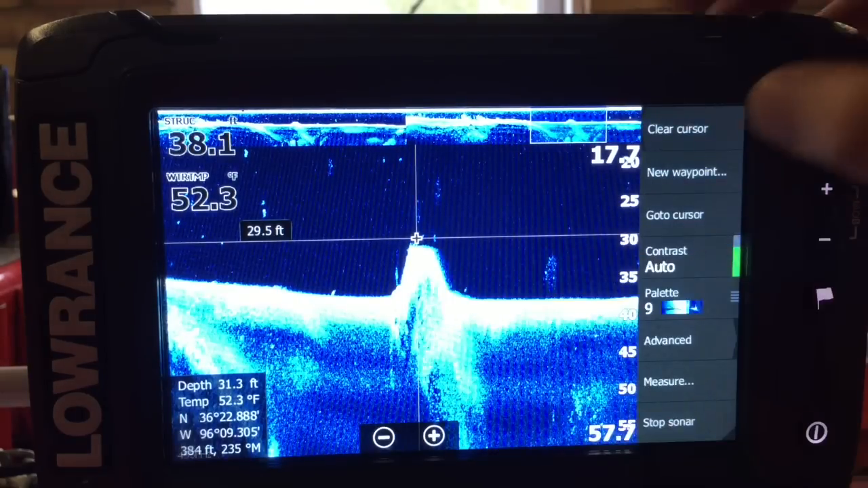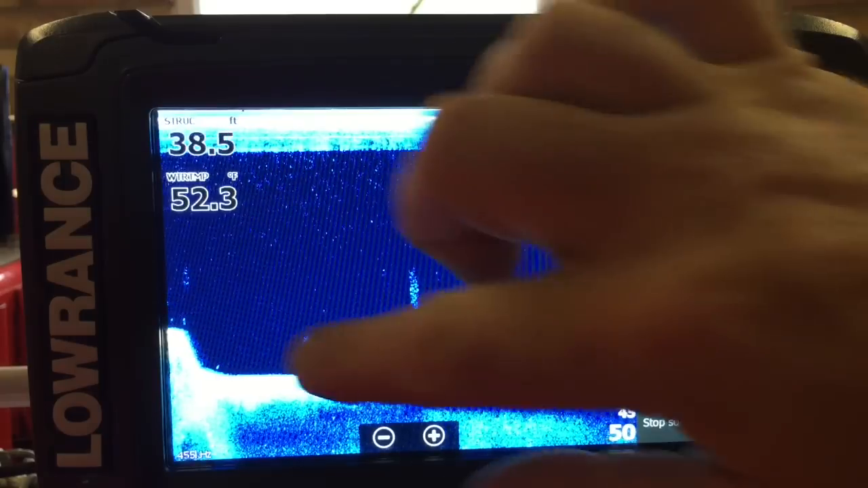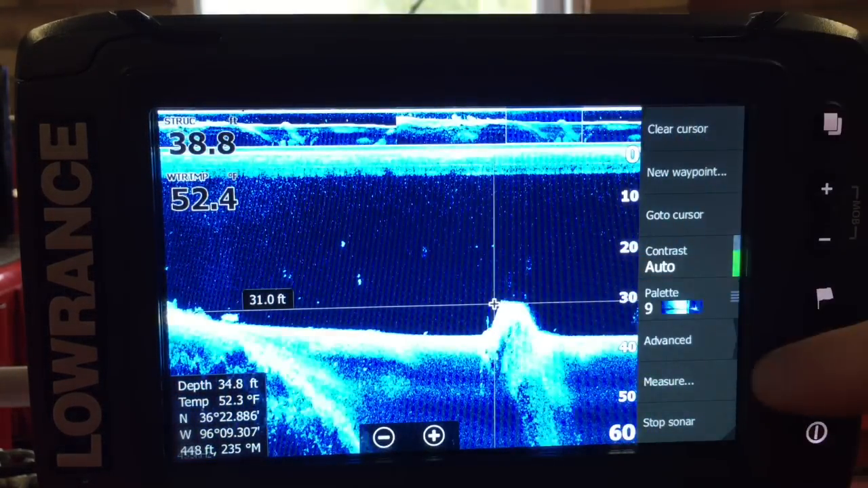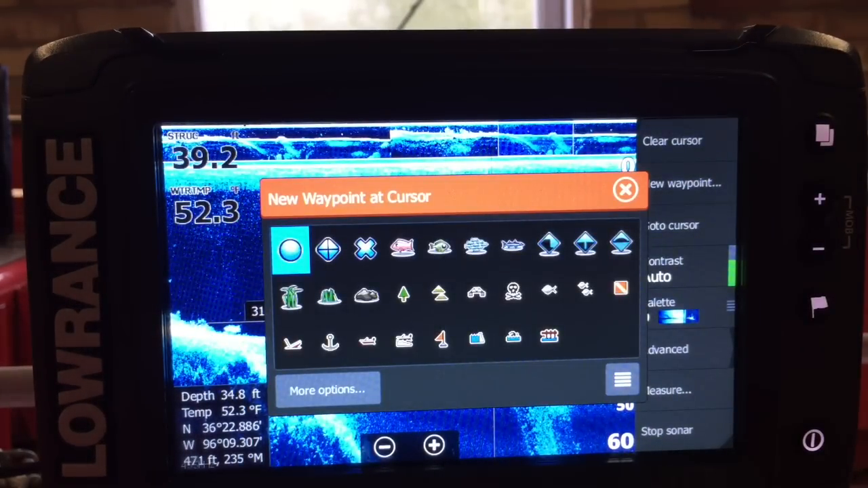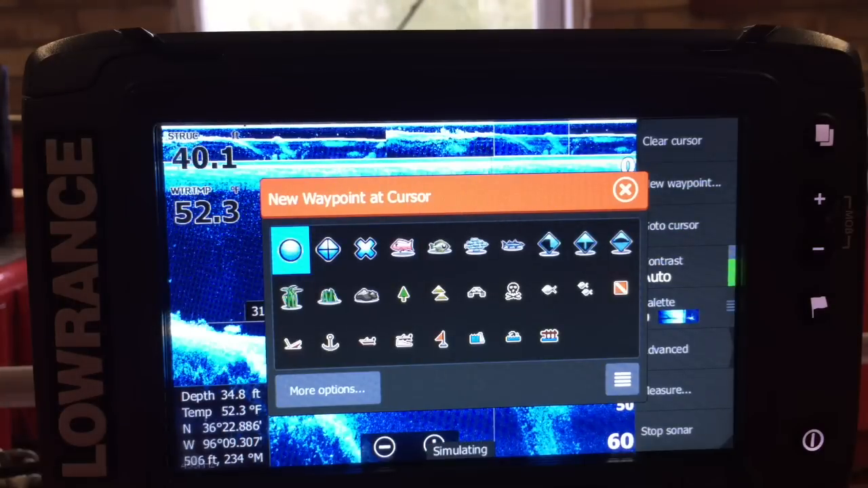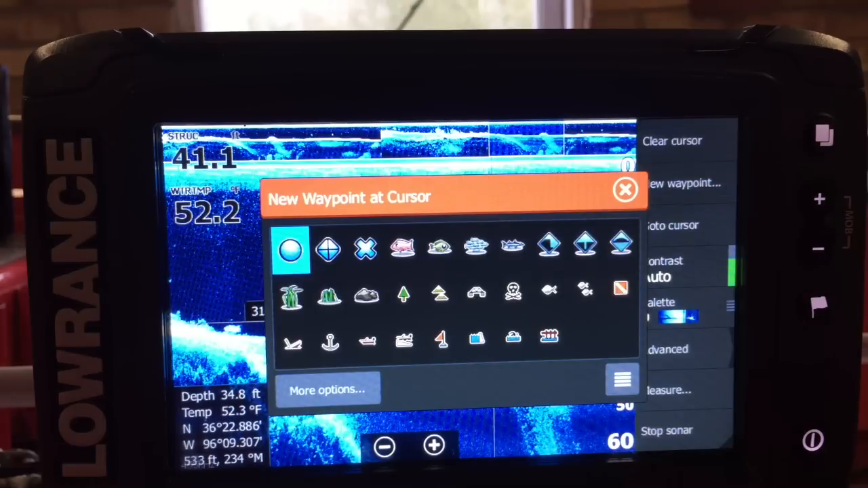Right, I'm going to set a marker and call it something. I'm going to click cursor, go back to there again, go on top, just there, and put one of these on. Now what this has done, this has given me loads of little keys that I can use to make a point and say, right, that is where I'm going to catch fish.